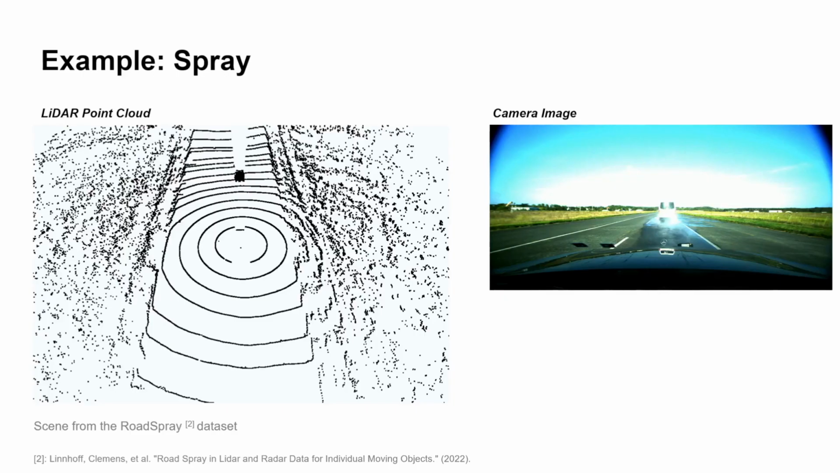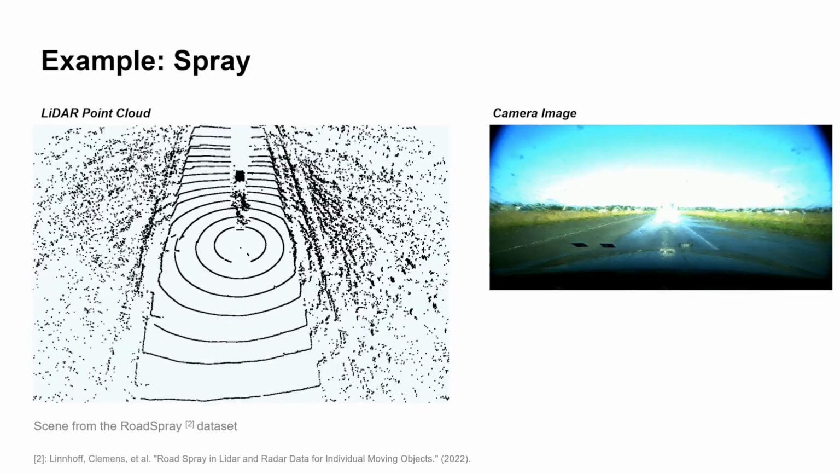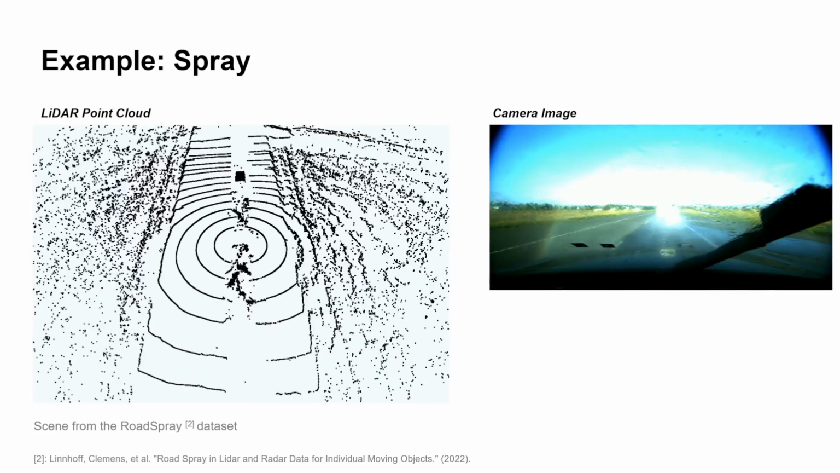Here, for example, we see a recording of vehicles driving on a wet surface. As we can see from the LiDAR point cloud, the LiDAR sensor actually measures many of the spray points in the scene.